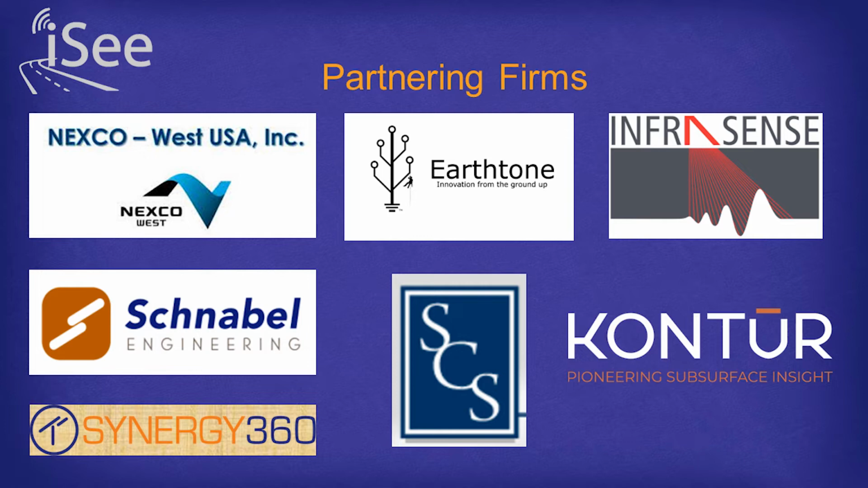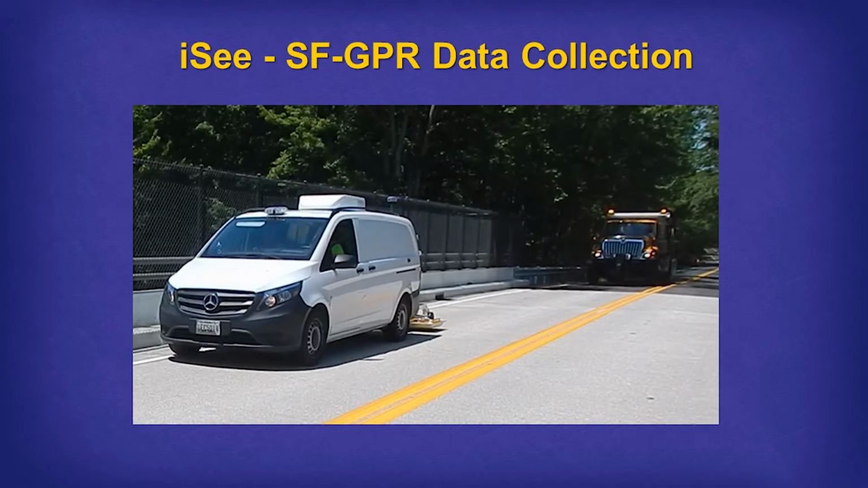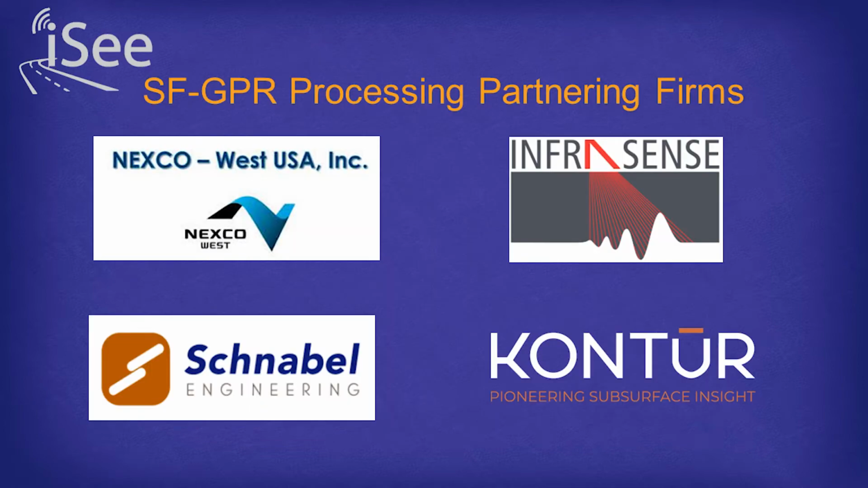Nexco West, who has a booth here, Earth Tone, who is also here, Infrasense is also here. I'm not sure Schnabel has a booth, but SIVA Corrosion Services, and Synergies 360 and Contour, which used to be 3D Radar, is the manufacturer of the antenna and provides significant resources both for hardware and the software. iSee does the collection, and all these partnerships are needed to do the processing of the data. And then I do the project management with those larger firms.